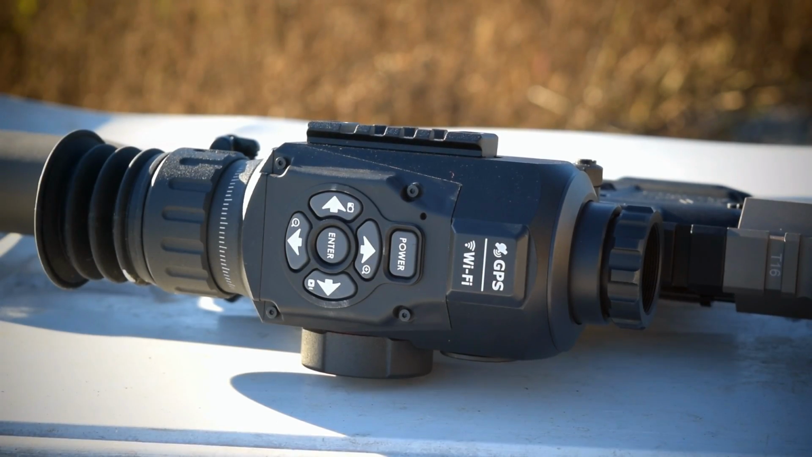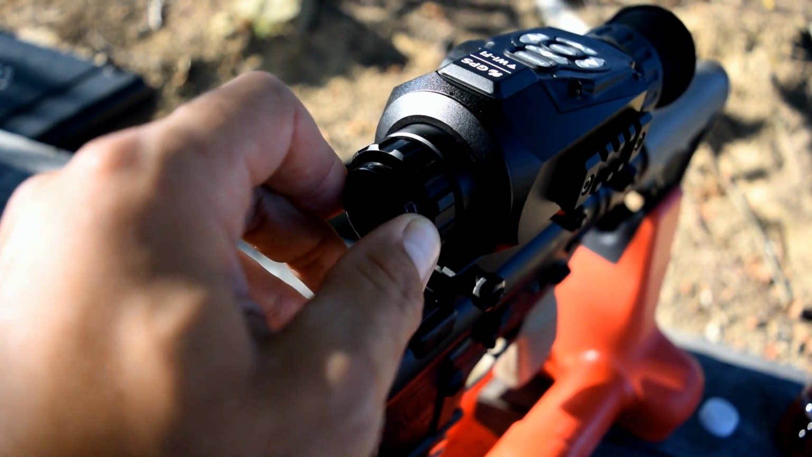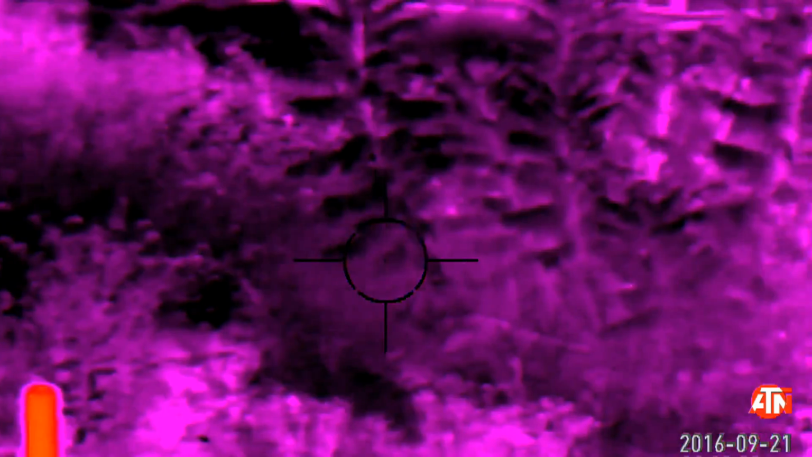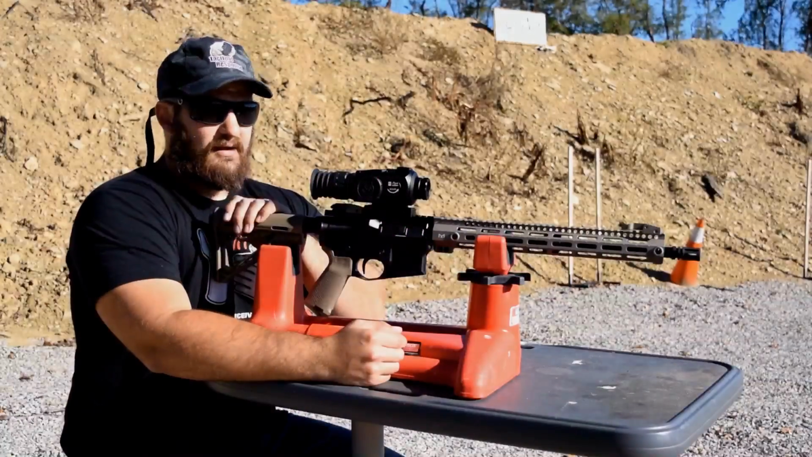What we're looking at today is the ATN THOR optic. ATN is a tech company that specializes in smart HD optics. If you guys have been paying attention for any length of time, you will have seen our review on the X sight, which is their night vision offering. They are now on Gen 2 of that particular optic. We're awaiting one of those for testing as we speak. But this is their THOR. This is a thermal unit, and it is also going to be the most cost-effective thermal unit that you can get on the market today.